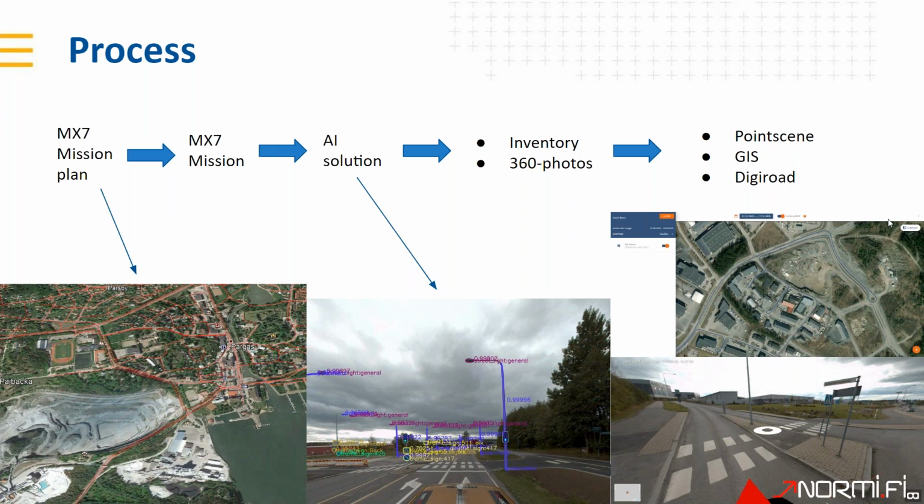Basically, just use one large CSV file and upload it, and maybe do some quality check with the 360 photos. So everything can be refined afterwards.